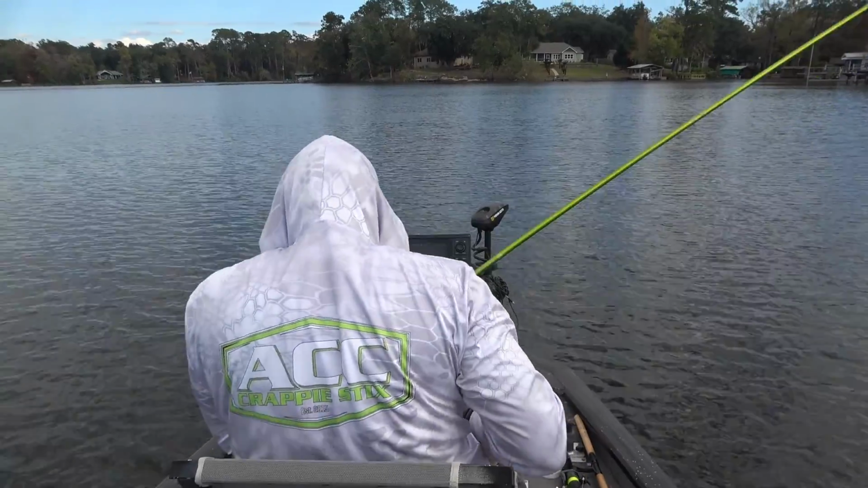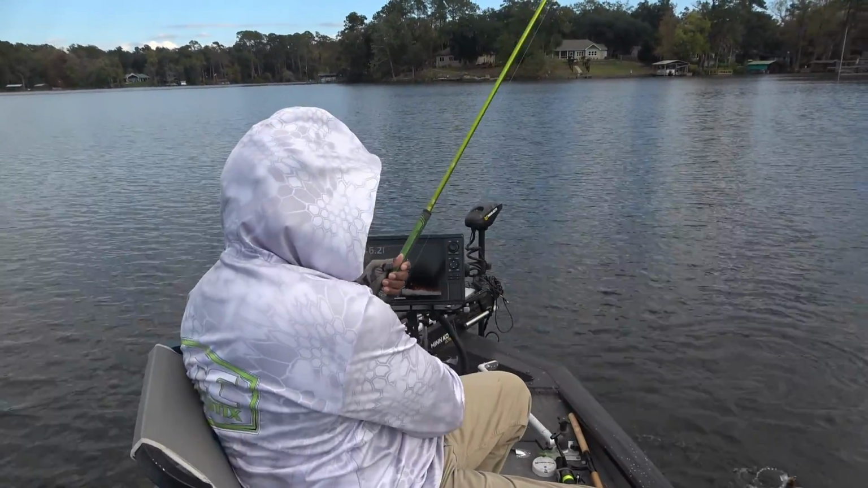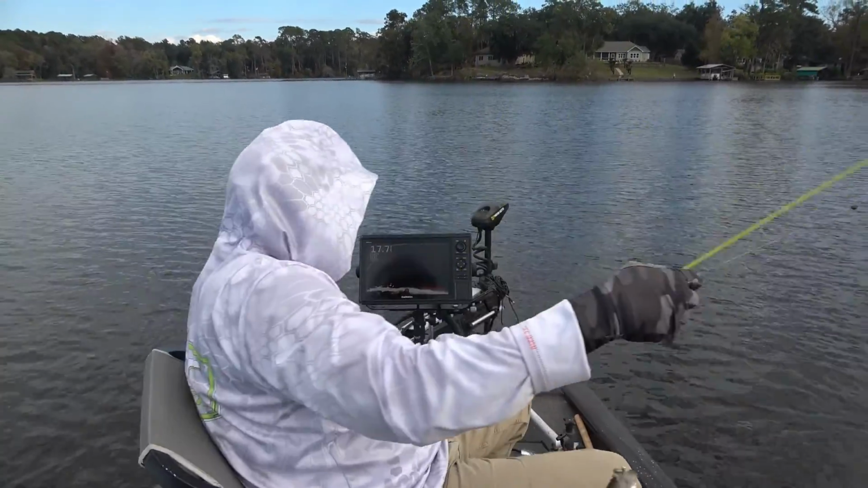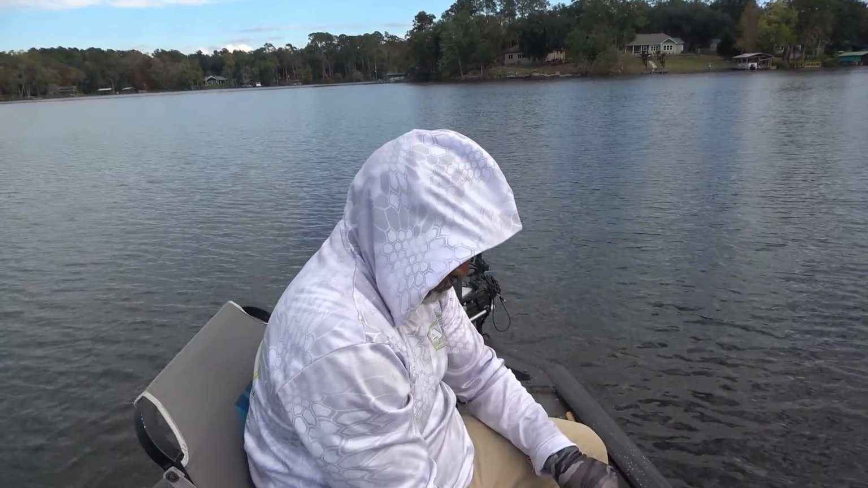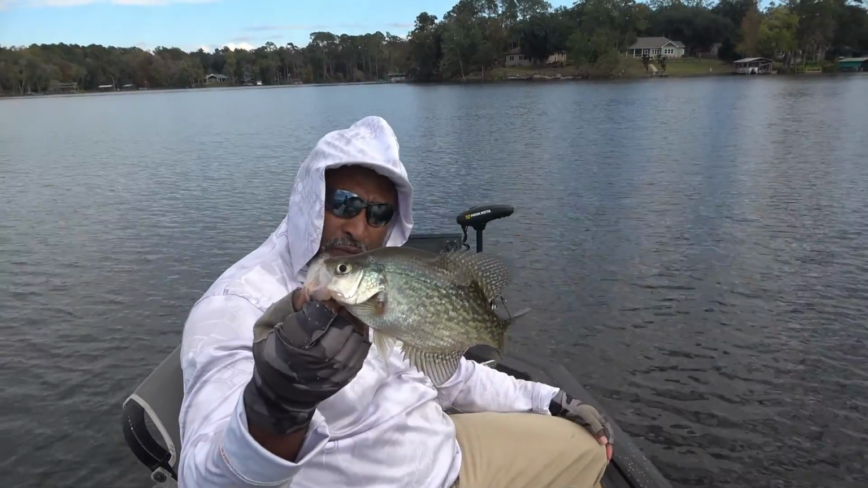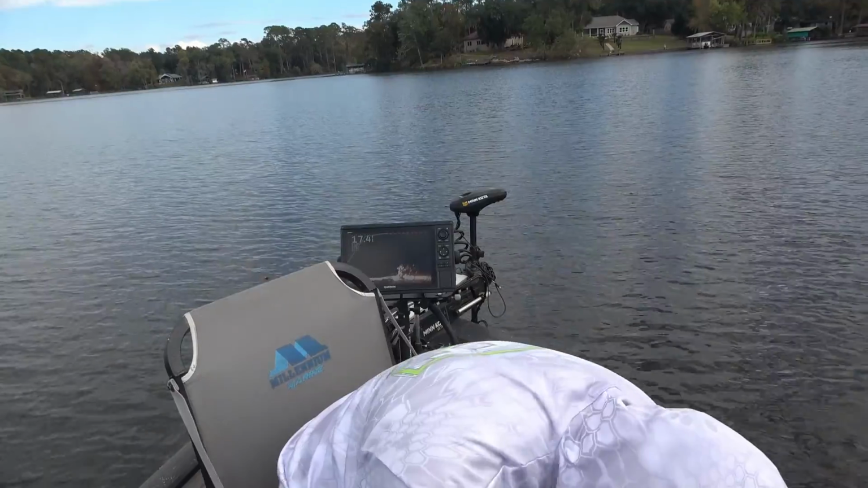Bingo. Bingo, folks. We got ourselves a decent fish there. Now, I'm not sure if that fish is gonna make the journey, but let's measure them up and see.